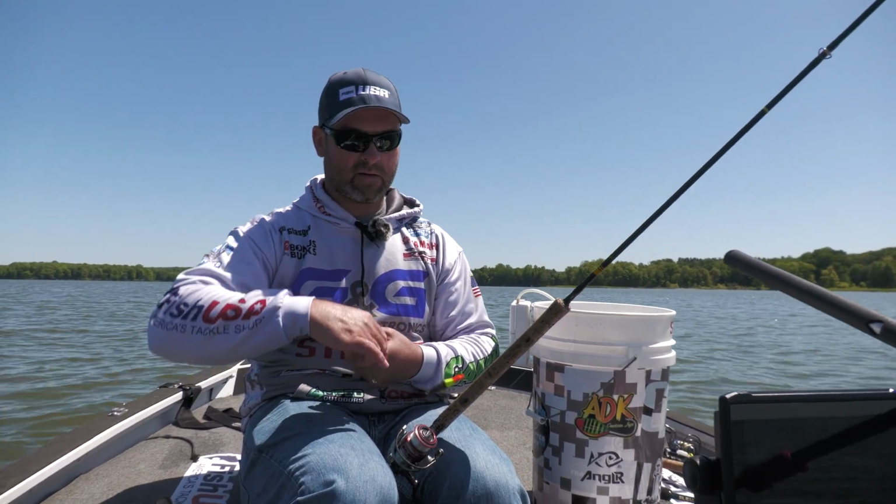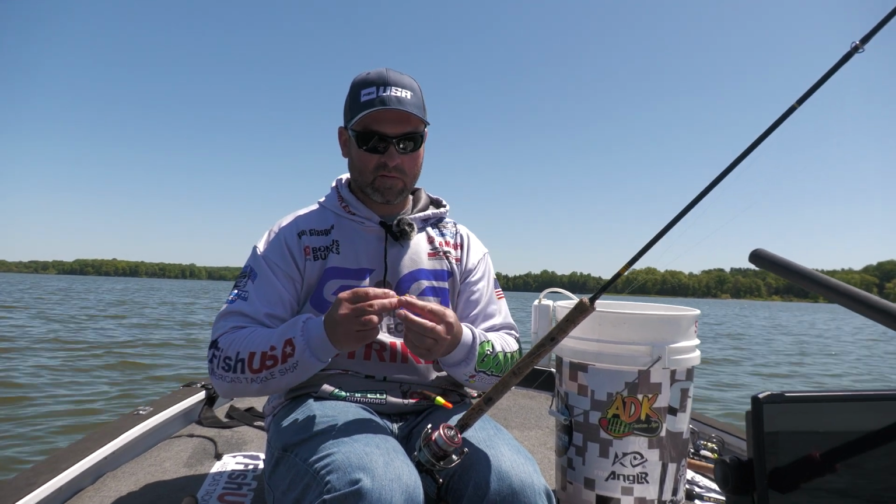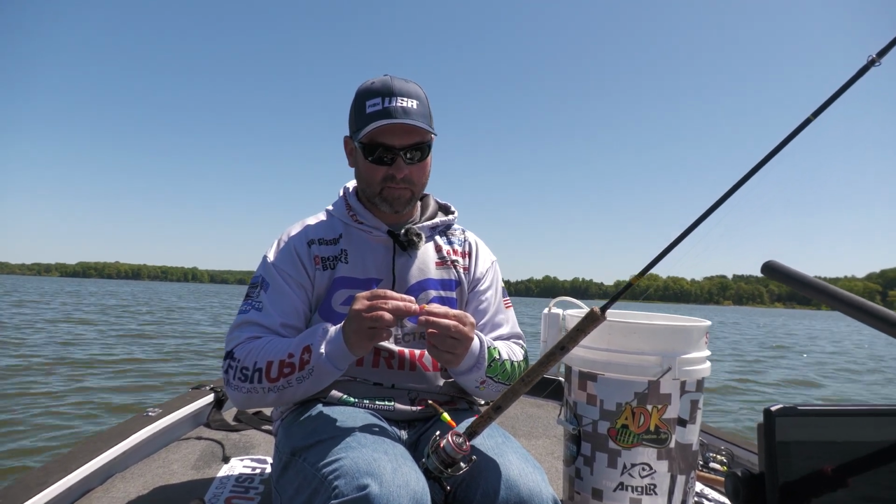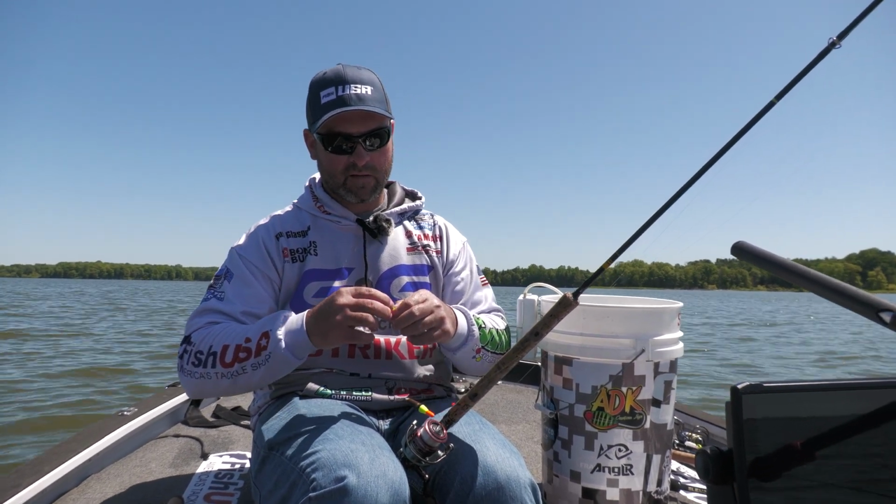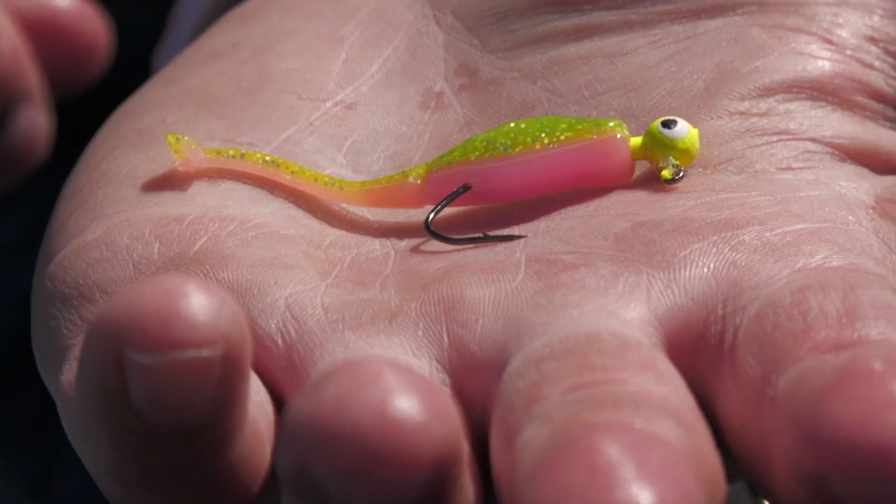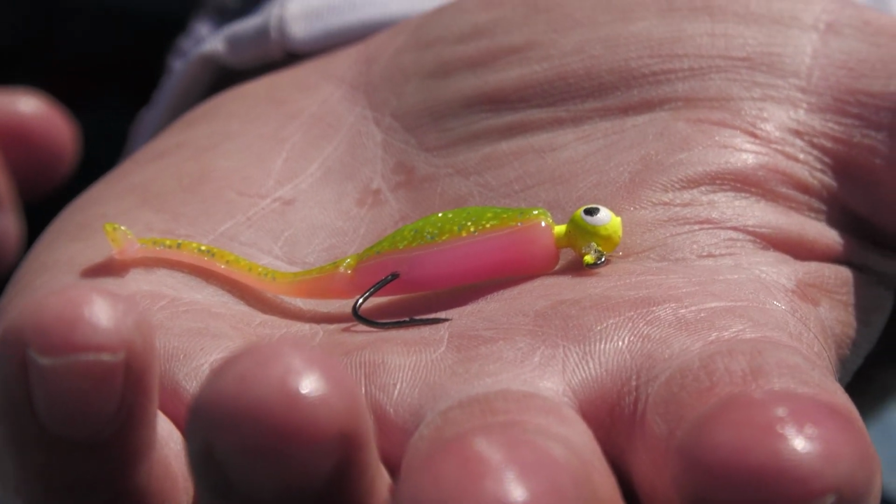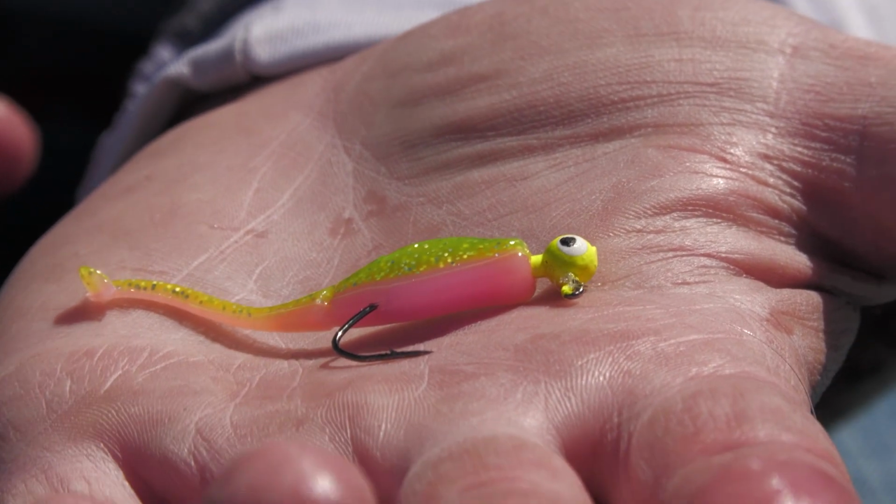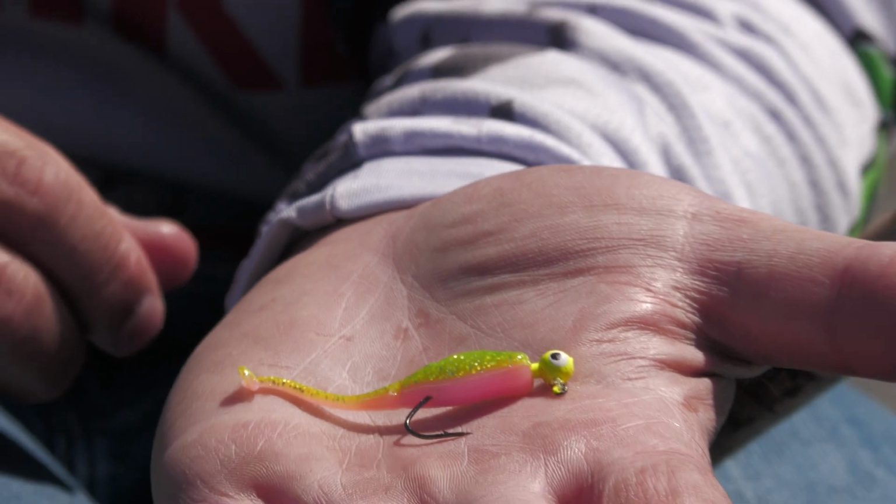3/0 sinker. We'll just rig these as normal, nothing fancy. The electric chicken, hands down in dirty water, just works. The little swimmer, I like it because it has a little bit of action. Little tiny paddle tail, just gives it a little more kick when these fish are a little finicky. In this dirty water, it really adds a little bit of extra spice to the lure.